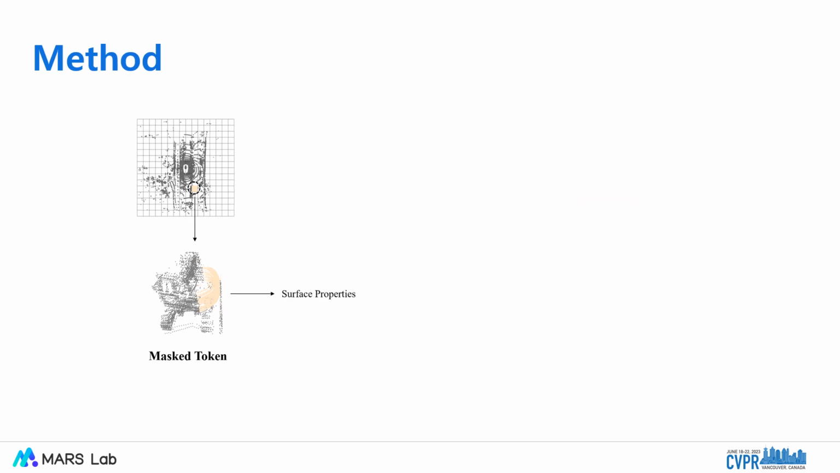Although point statistics provide a rough estimation of shapes, they cannot describe the fine-grained geometric information that is usually critical to recognition tasks. Therefore, in addition to point statistics prediction, we further predict surface properties for the masked tokens. Inspired by surface feature estimation, we apply local least square fitting to handle noisy LiDAR point clouds. By using centroids of the neighbor voxel grids to represent the local point clouds, we compute a covariance matrix of